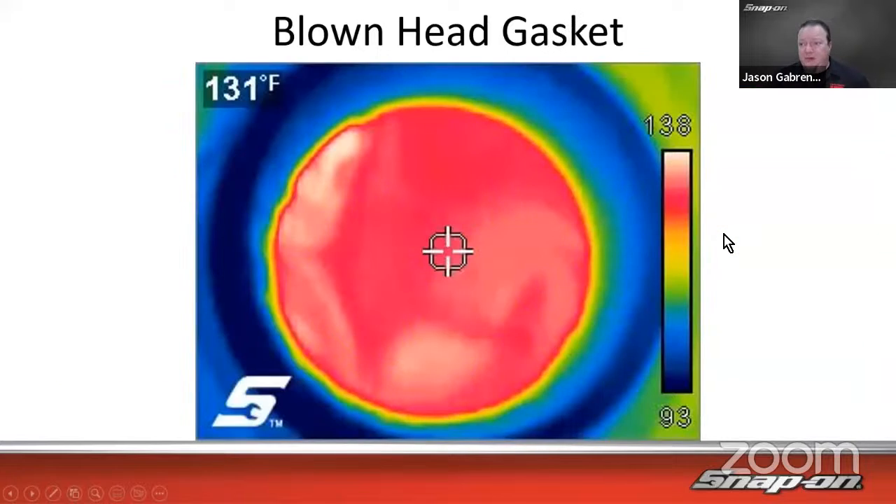Bad versus good. This one, I really wish he got a video of. He did not. That would have been a really cool video. I said visually on the screen, it looked really cool. But it looks like this is with the original, so that didn't have video. On the original diagnostic thermal imager, only the Elite does.